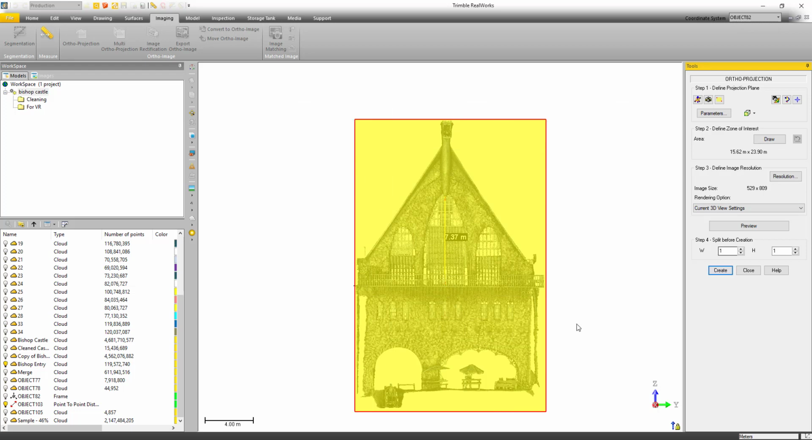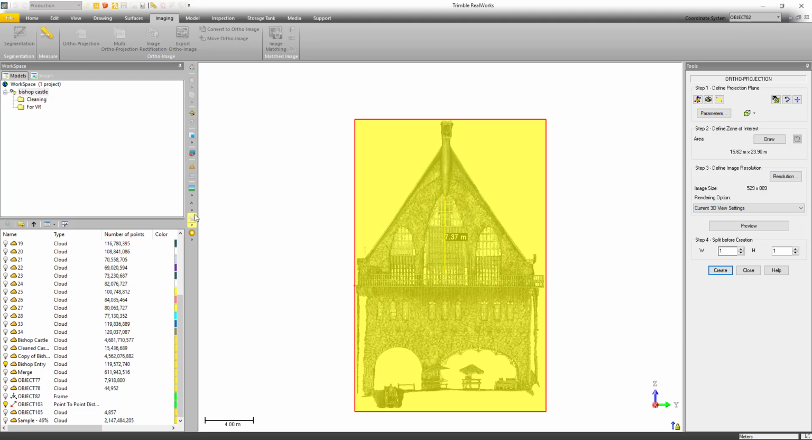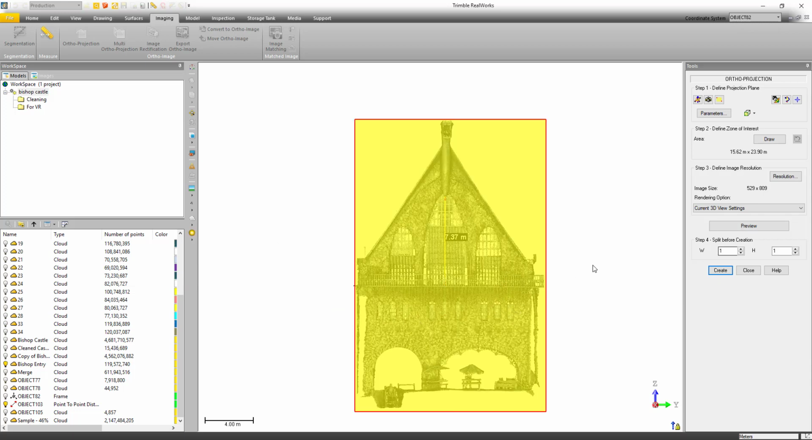All right, validate that, and then I need to go in and set my resolution. So it looks like I used about 3 millimeters on the last time I created one. That's fine for now. Now before I create it, let me just show you. You can choose any of these renderings. I've got True Color now, but you could choose Scan Color or Intensity or Grayscaled. And in addition, you can also go through and select different shading. For example, here's no shading, and here's with the ambient shading, and then finally with the better enhanced ambient shading.